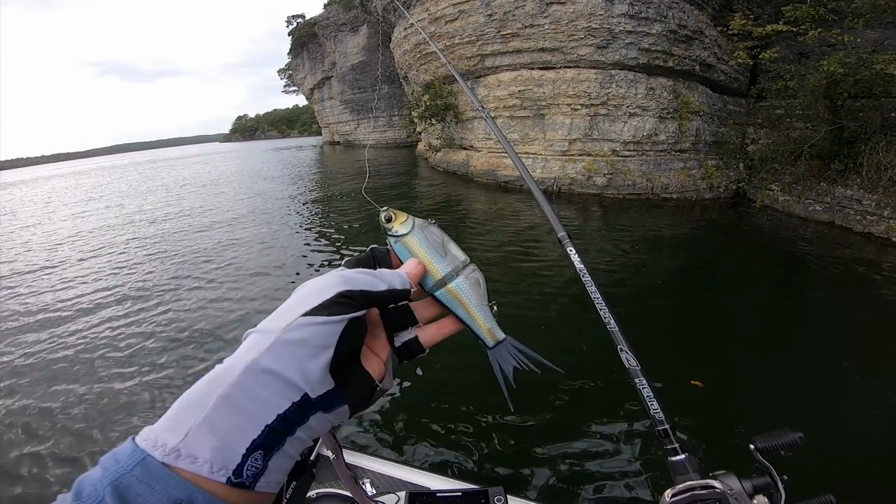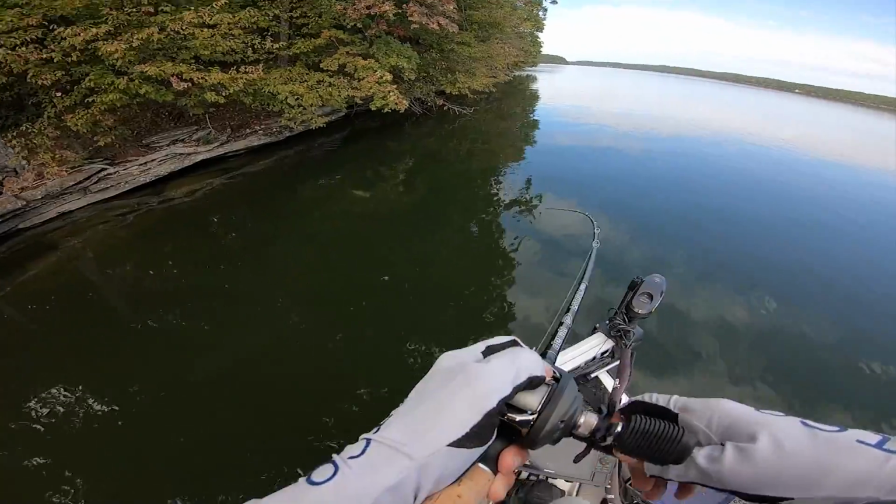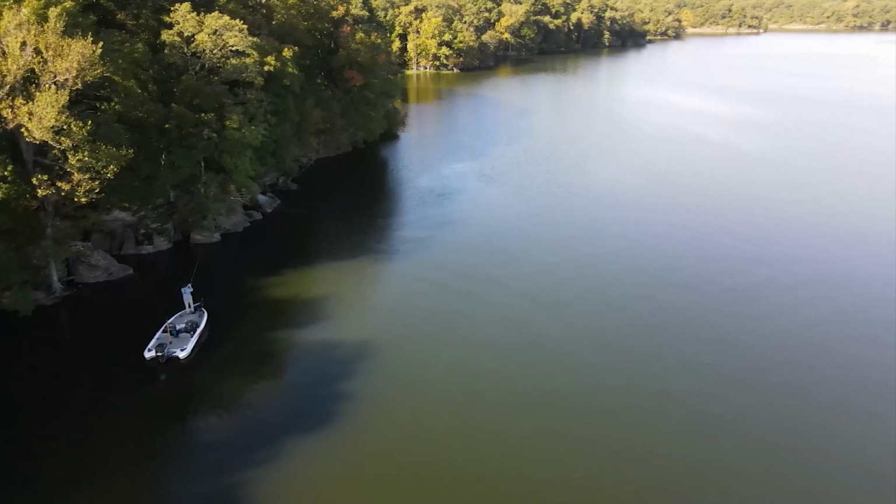Big baits catch big bass. We've all heard this before, and I'm going to put this theory to the test on an Oklahoma lake in the fall. Let's see if I can put some big fish in the boat on a glide bait.